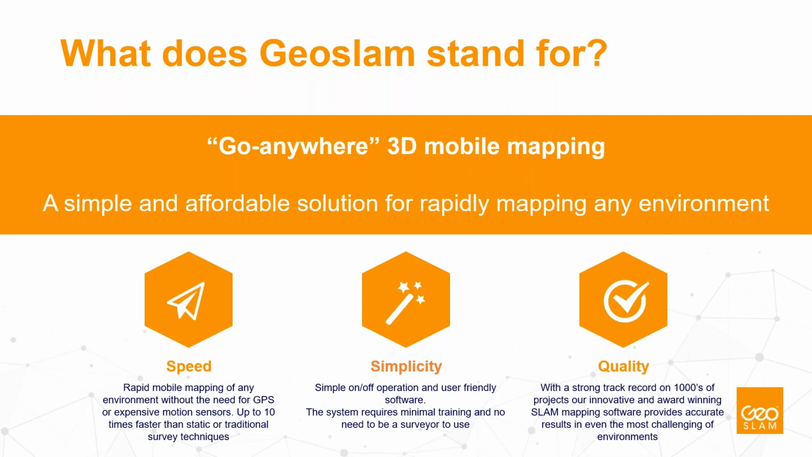So what does GeoSLAM stand for? We also call the technology "go anywhere". It's independent of whether you're indoors, outdoors, underground or in the air. It's a simple and affordable solution for rapidly mapping any environment around you.